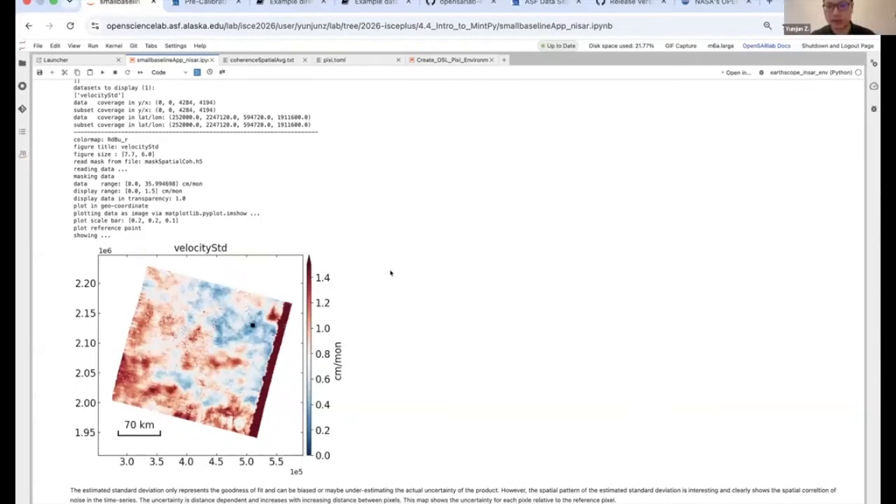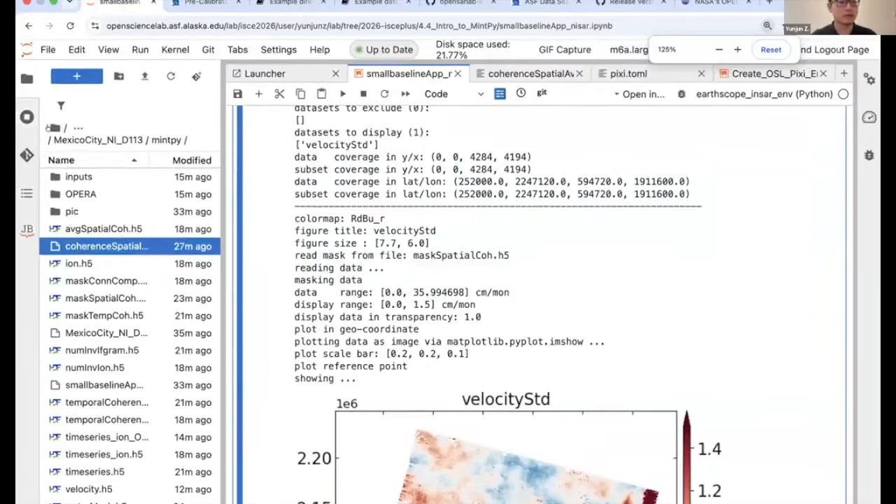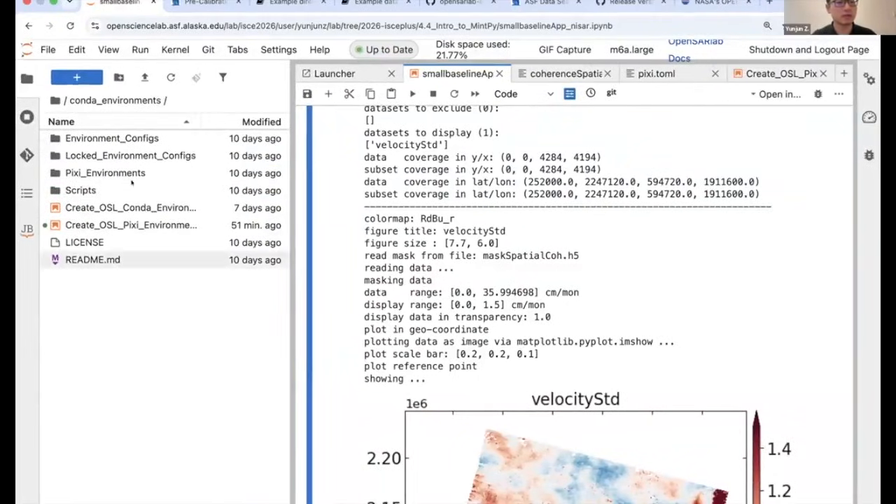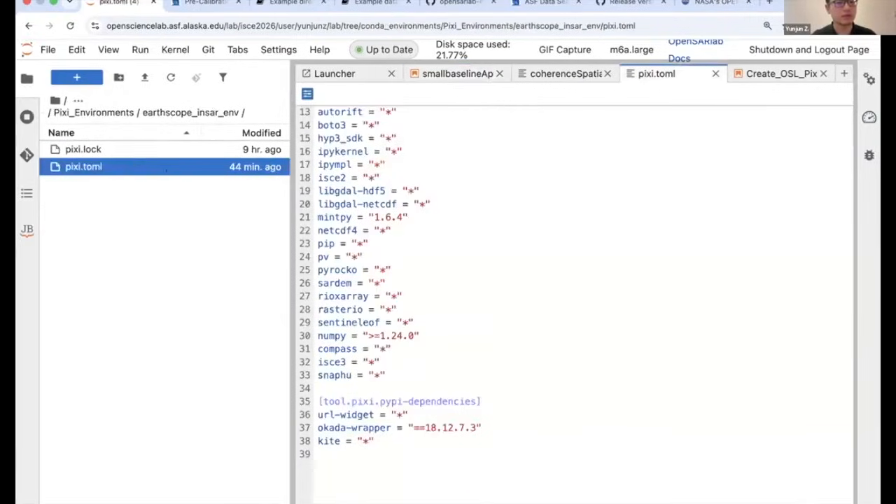And Juan asked, can you re-show the process to fix the kernel? For the kernel, if you go to the home directory in the conda environments, in the Pixie environment that Gareth just showed, if you open the Pixie terminal, you change the MintPy part from the star to a specific version number. You could even put double equals there to force it, in the quotes.